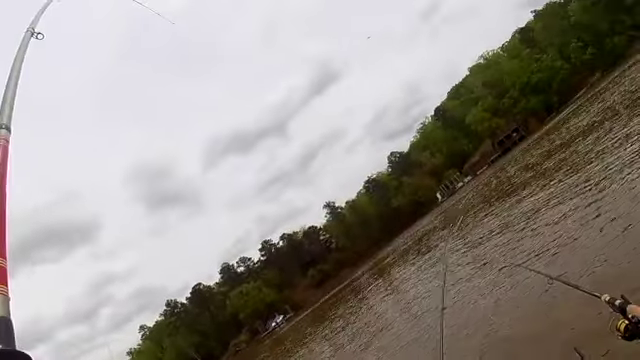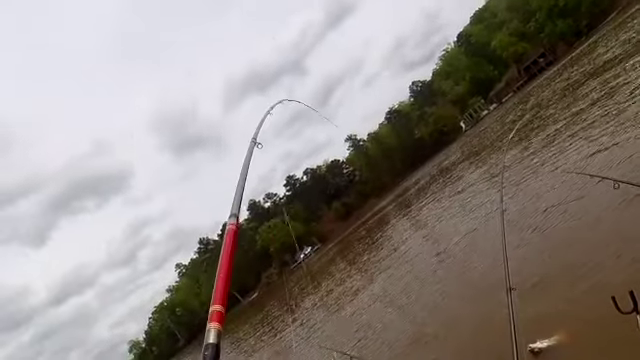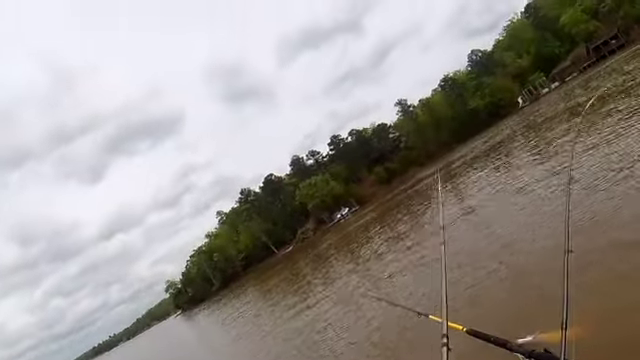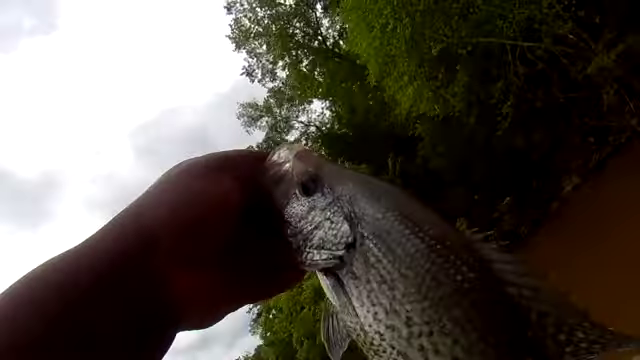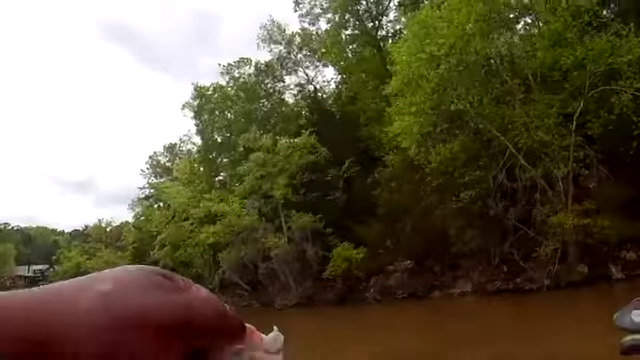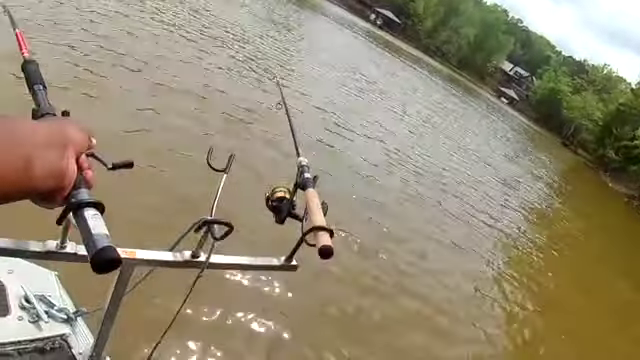That's a cat. I don't care about that. I care, but let me get my crappie off of the pole. Then we'll deal with that cat. Still going, people.